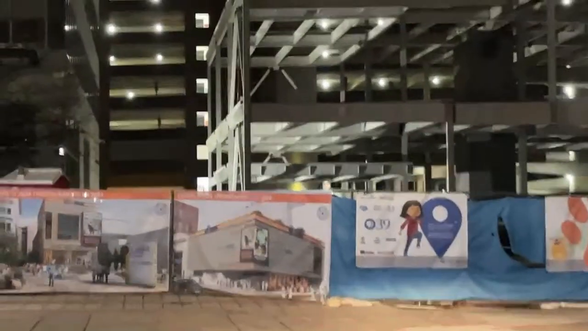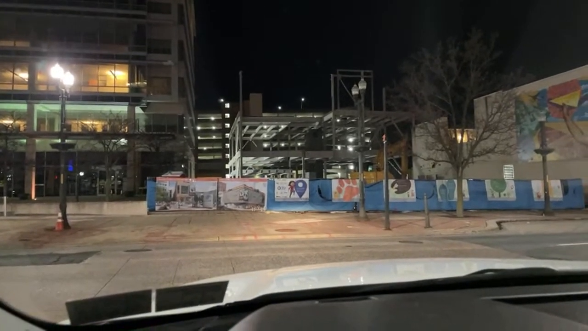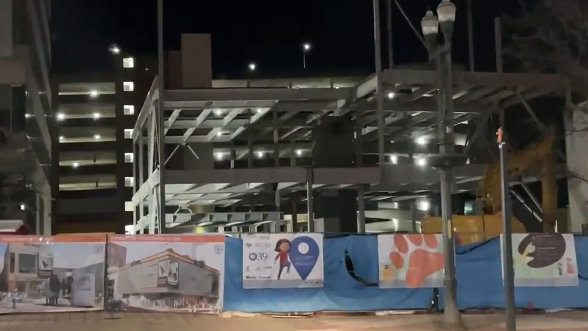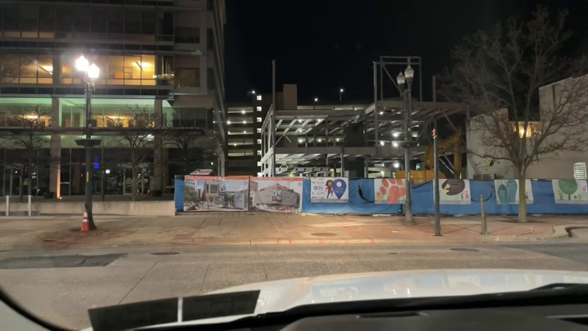It's going to be called the Da Vinci Science Center. So you're going to be able to enter from here. This is Hamilton Street, and then you'll be able to enter from 8th Street. It'll be like an L shape. So there you have it, guys. Steel going up. Location 8th and Hamilton.